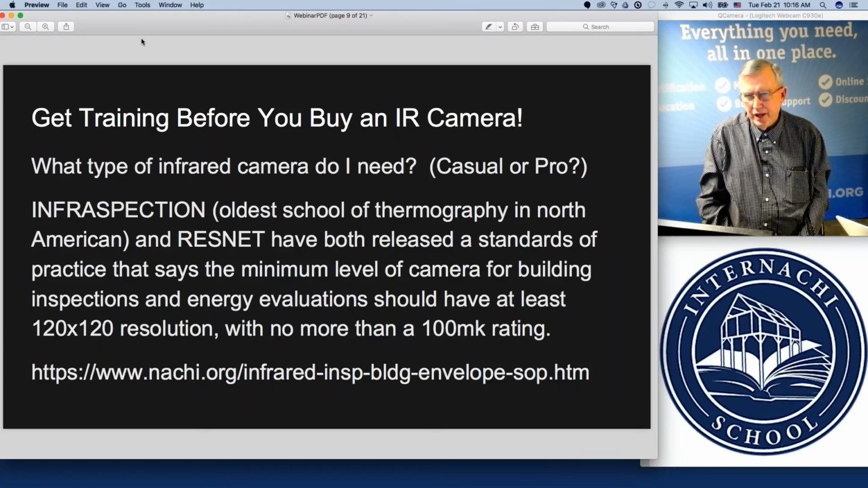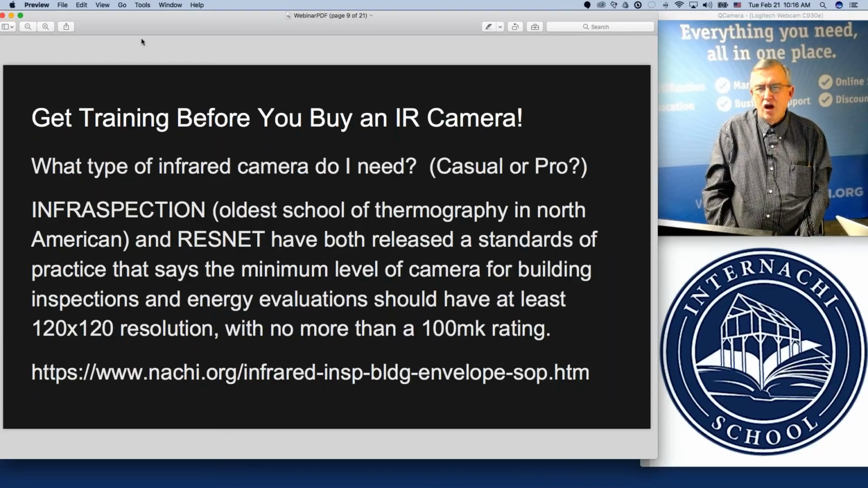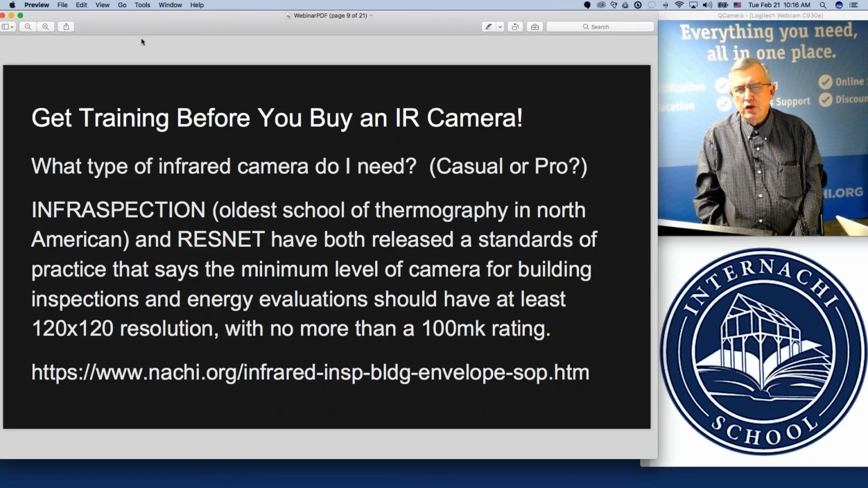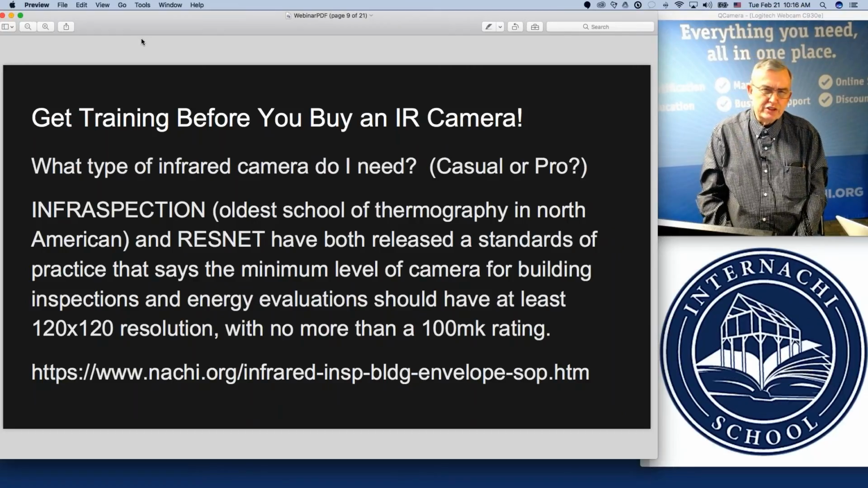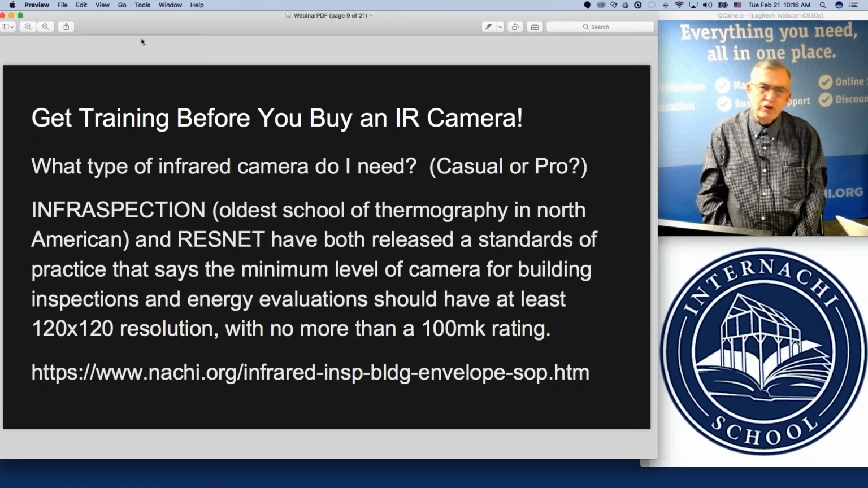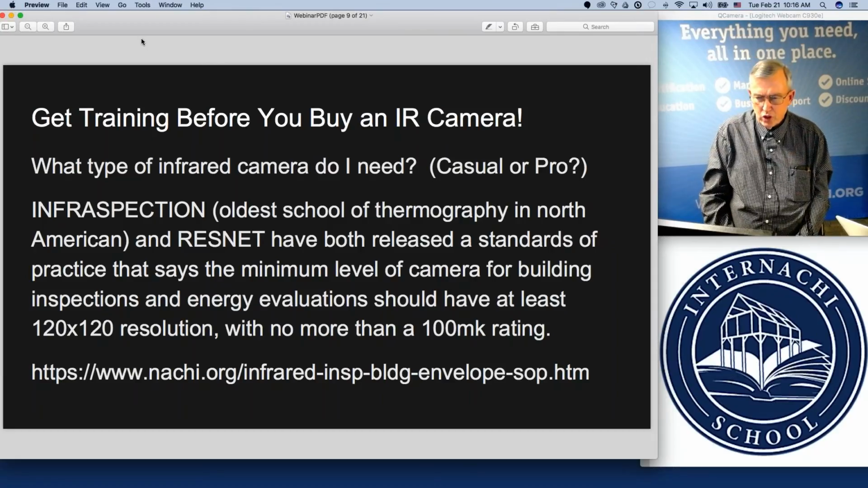Now, I really don't have time in this session to explain all the specifications, but what we like to do in our classes is to go over the specifications so that each student has a better grasp of what they're getting into. So this is again why I say it's so much better to take training before you just jump out and buy a professional level camera.